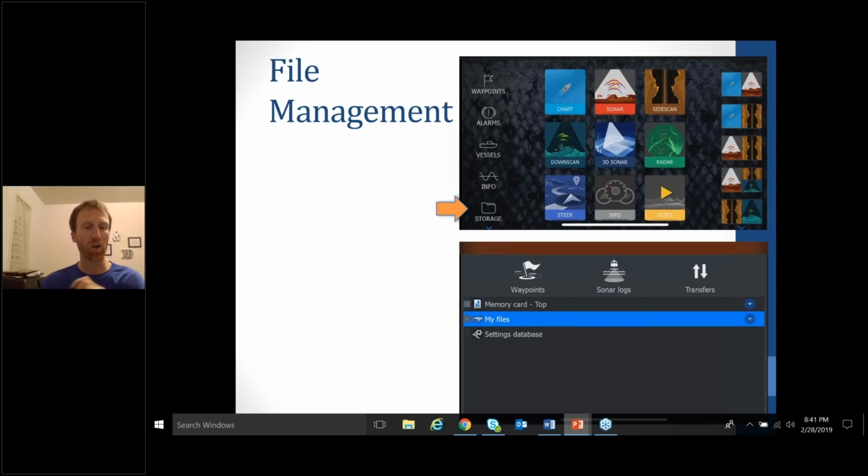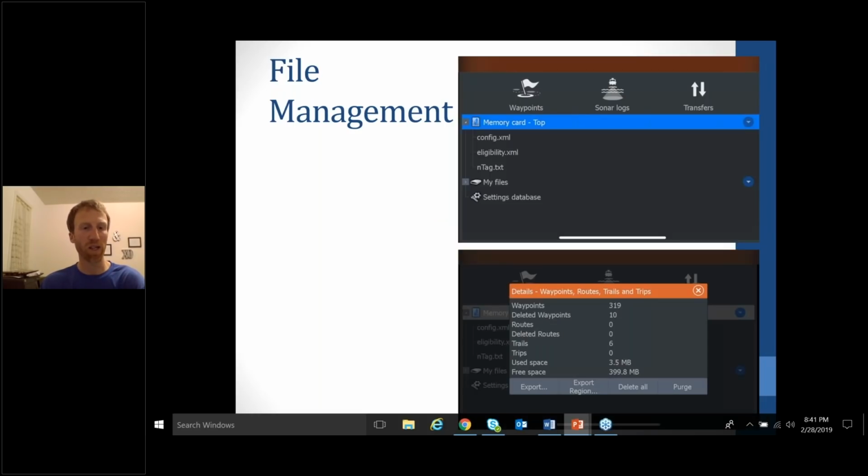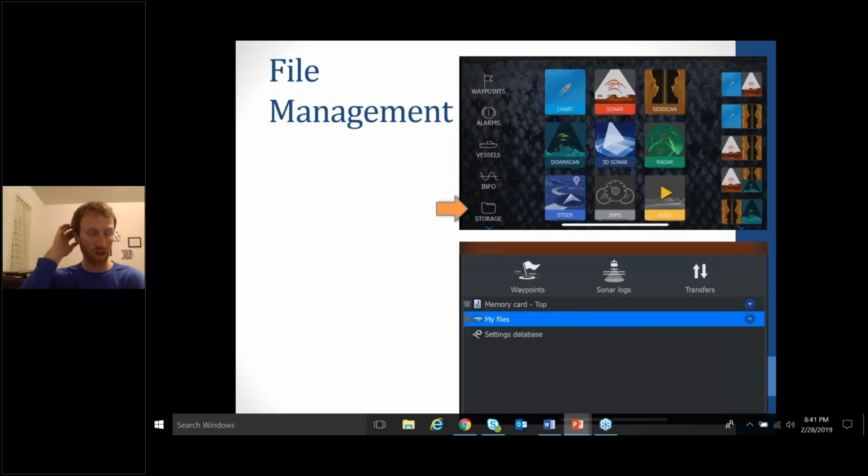So I'm going to walk you through how to save your waypoints to an SD card. So go back real quick. Basically just on the main menu, look for the little icon that says storage. Some of the older Lowrances say files. So click on that, and then it'll take you to this option right here. It basically has waypoints, sonar logs, transfers.